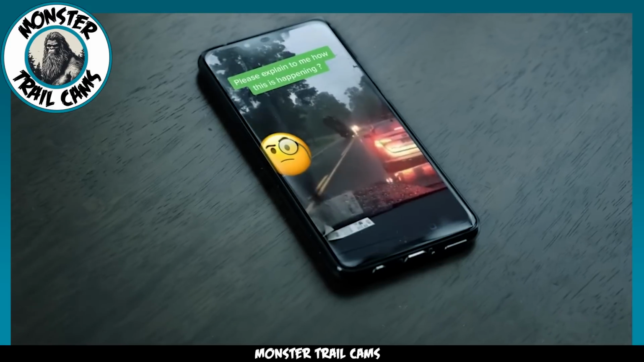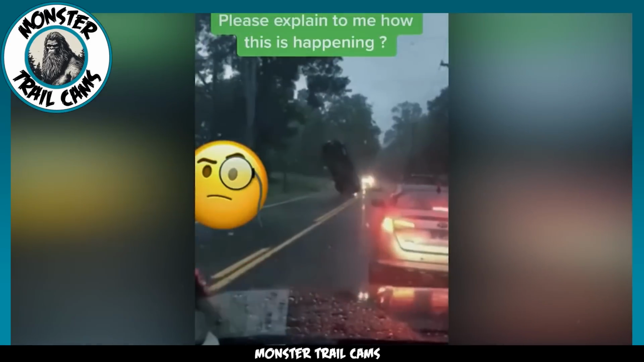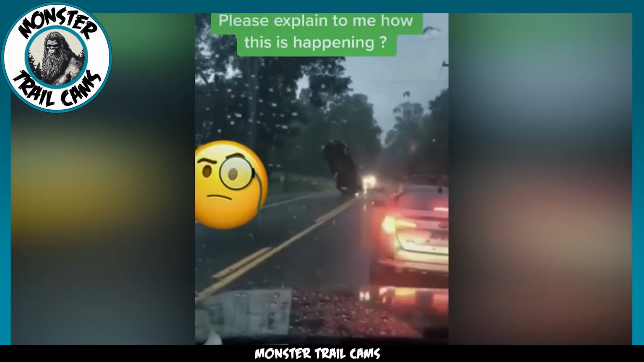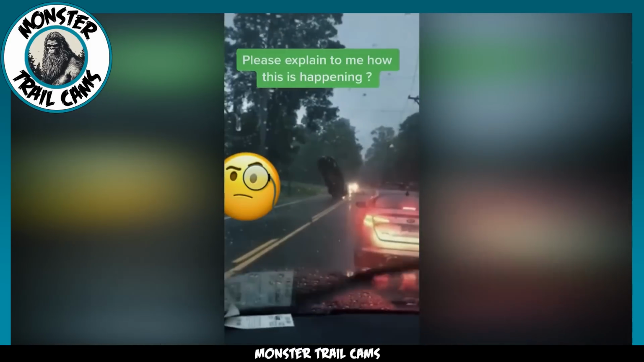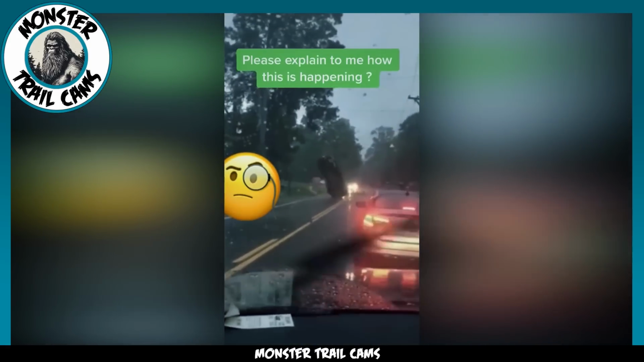In yet another mind-boggling clip shared on TikTok by The Matrix is Broken, we find ourselves inside a car that's trapped in a traffic jam on Suffield Mountain Road. But what causes this congestion isn't your everyday traffic snag. In an inexplicable scenario, a car is seen stationary in the middle of the road, seemingly without cause.